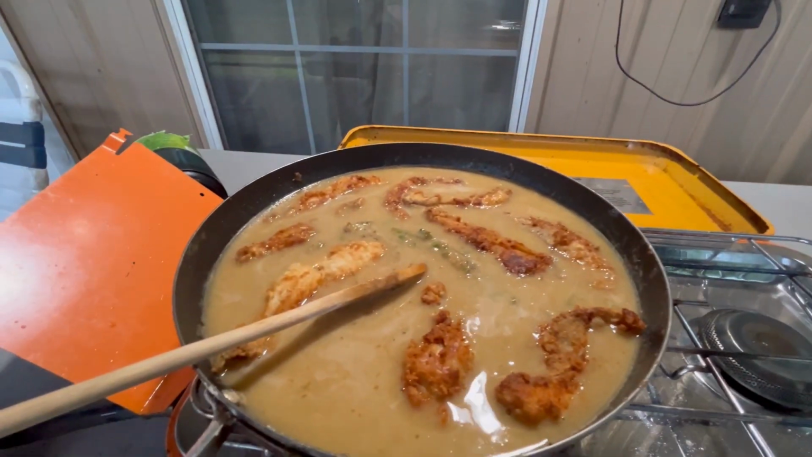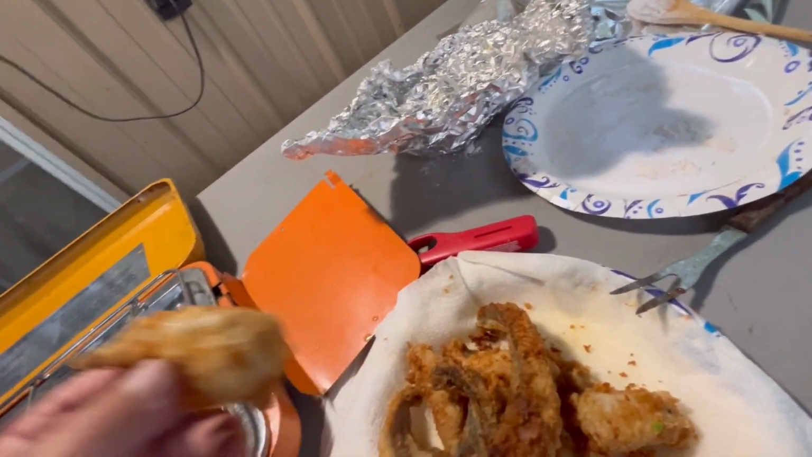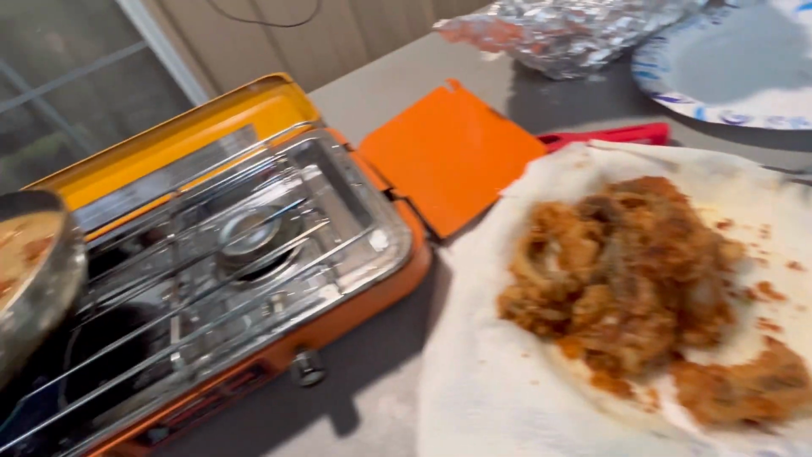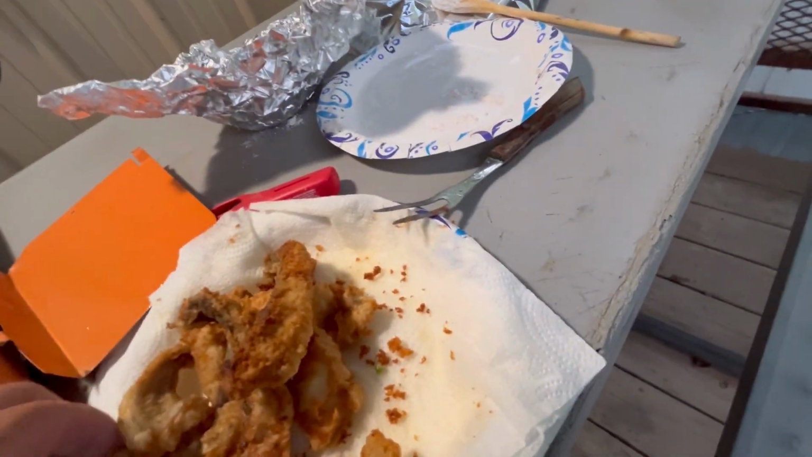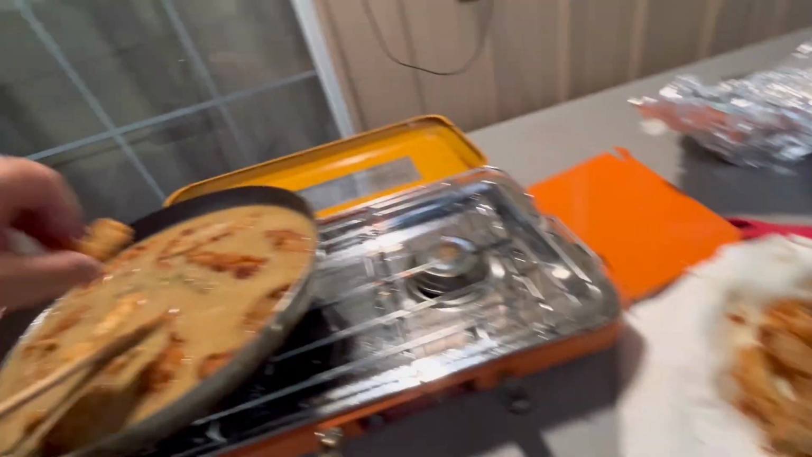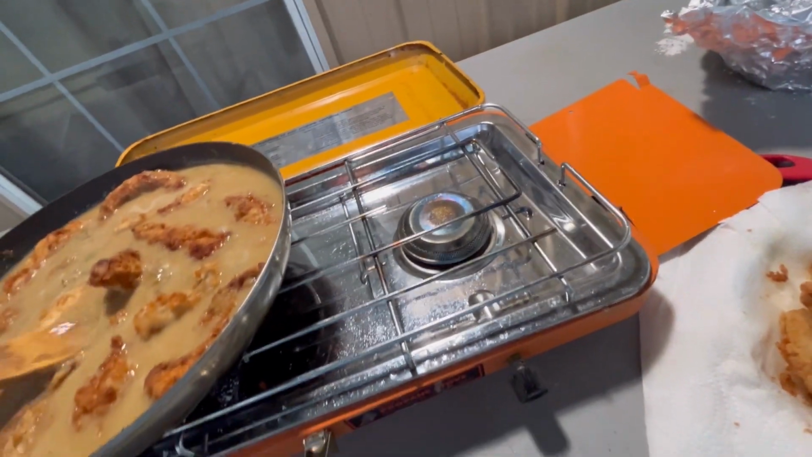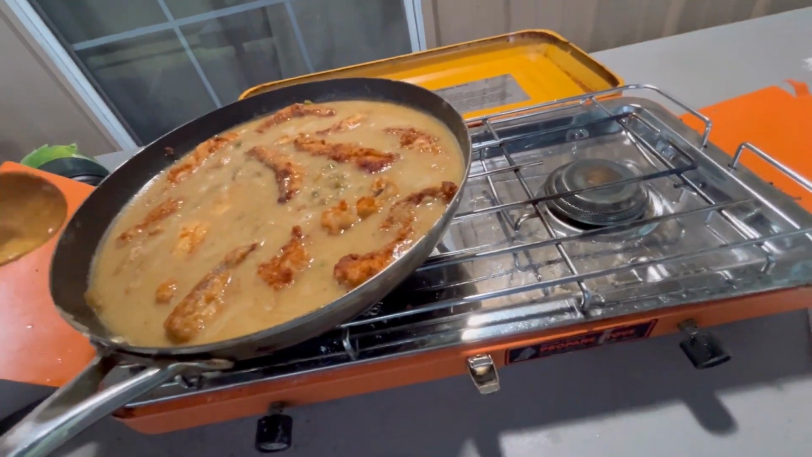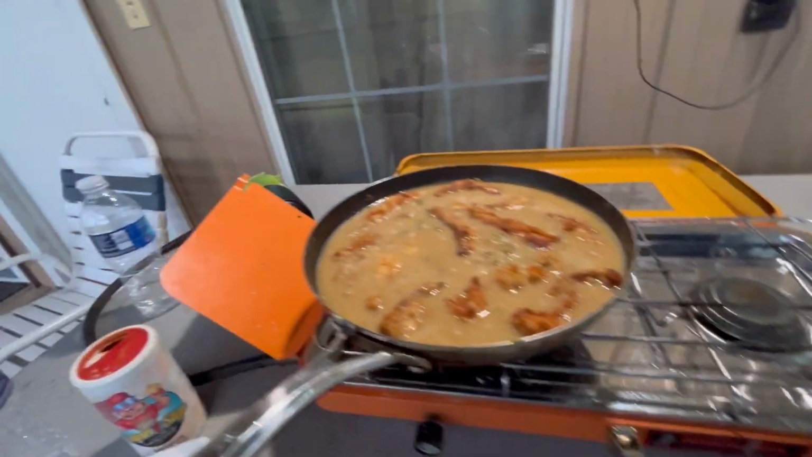And see how brown that flour is on that catfish. That's gonna make a really good gravy. And some of this I'm gonna save out and I'm gonna eat while I'm fishing tomorrow. I'm gonna chock it full. So, all right. Now what you want to do now is put the top on it and let it ride, Clyde.